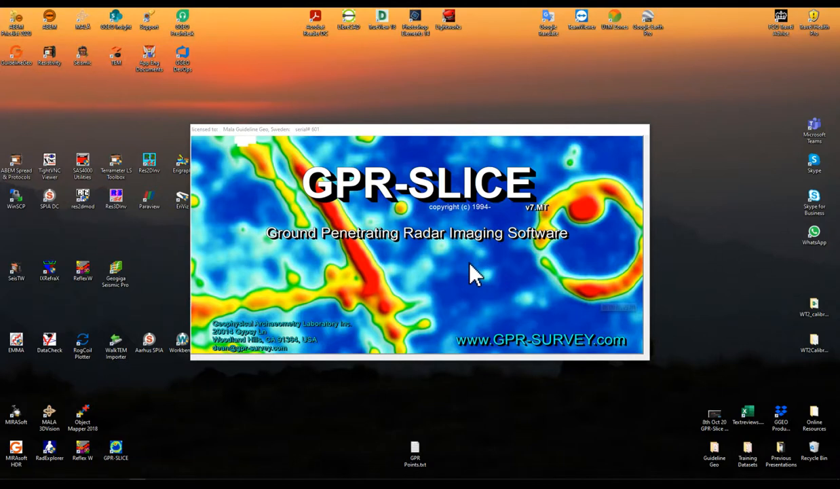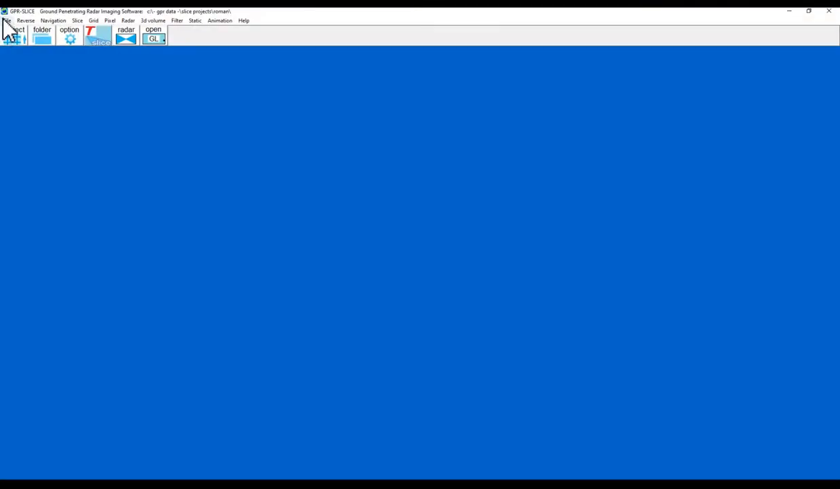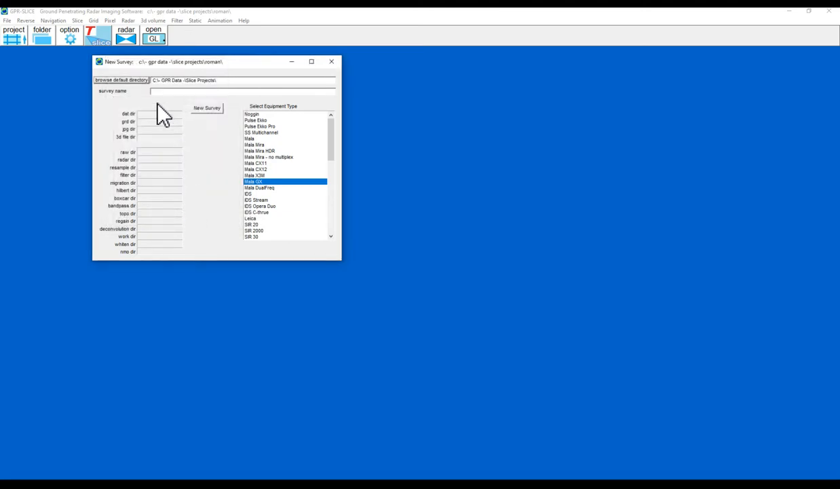So we start the software and the splash screen comes up, click on that, and we go into the projects, and I'm going to just say File, Create New. I'm going to just skip to my default directory, which is C, GPR data, slice projects, and then I'm going to call this demo 1. And it's a GX dataset. So new survey, creates all the subfolders, and I can then close this down.